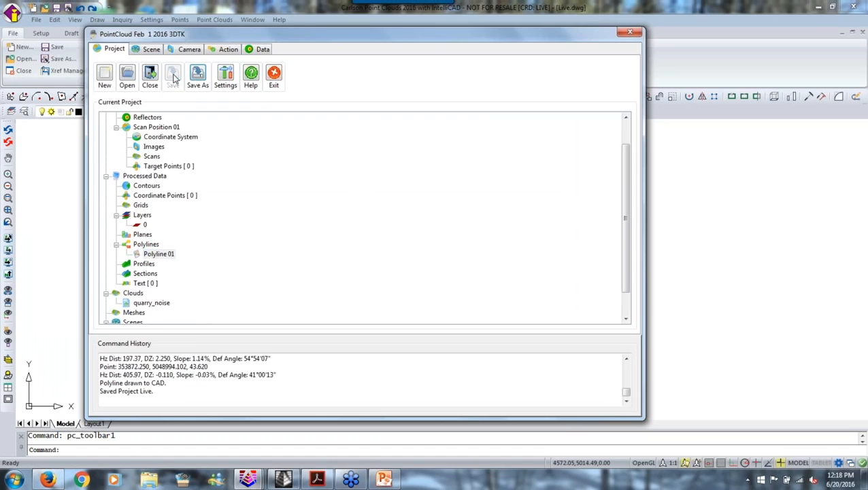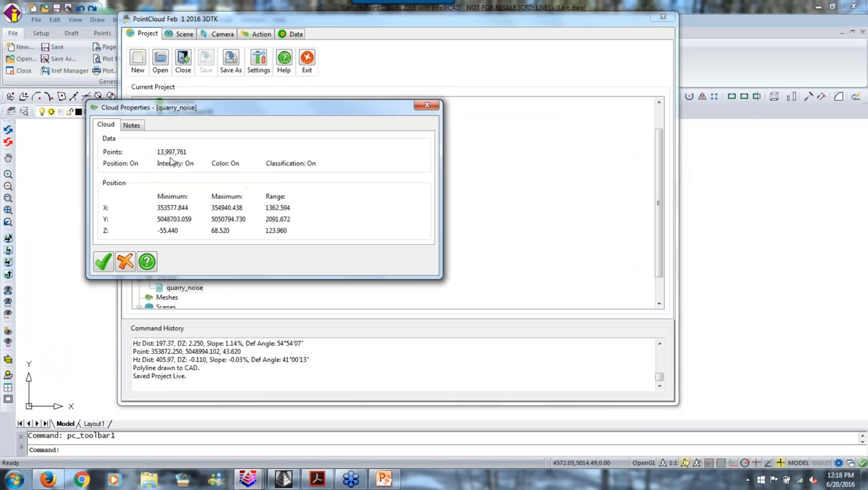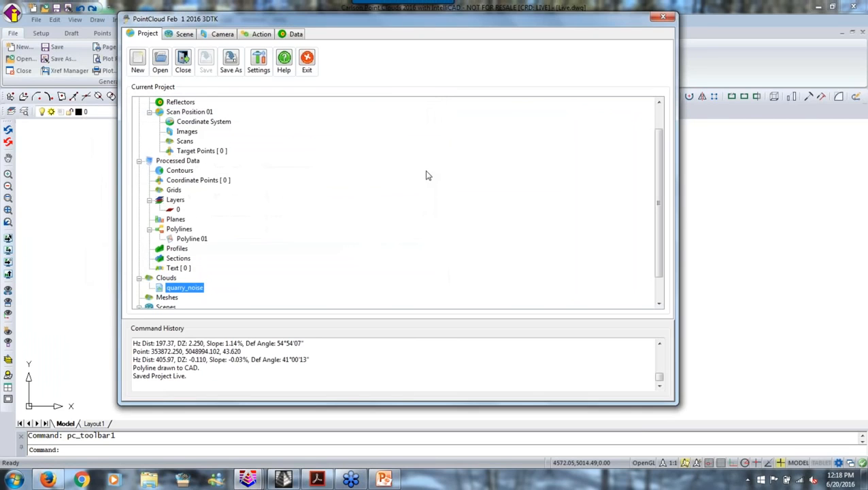So we're going to save this project. And now what we need to do, like I said, we have our cloud. And like I told you, it's 14 million points. Well, the beauty of this whole thing is I can fly a drone in 20 minutes and get this data, which is unbelievable. But the downside is I got 14 million points. If I send a crew out there, they're not going to come back with 14 million points. If they did, they would be very old, and I would be retired, and it would be too late.